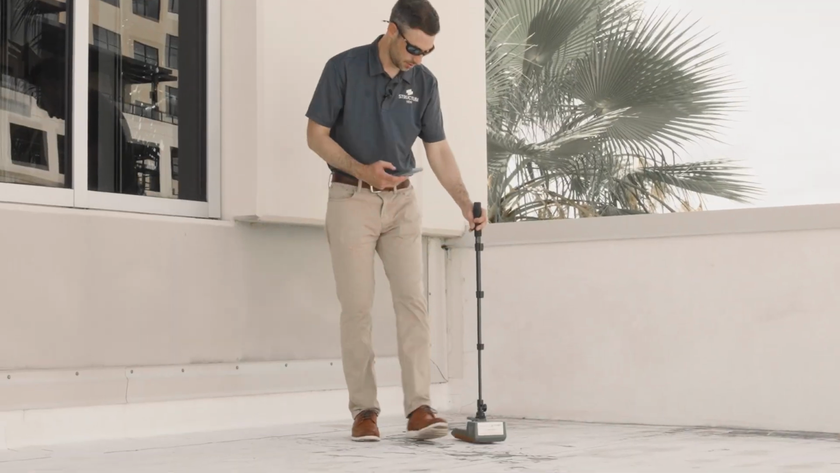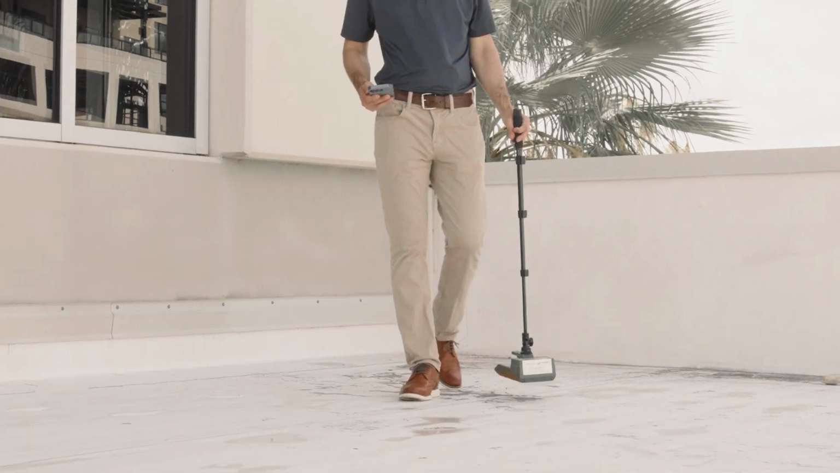We got up on the roof with the roofing contractor and we performed moisture meter testing to help study all of those areas that we suspected to be wet and other areas that we suspected to be dry, just to help put more data together to tie that information together.